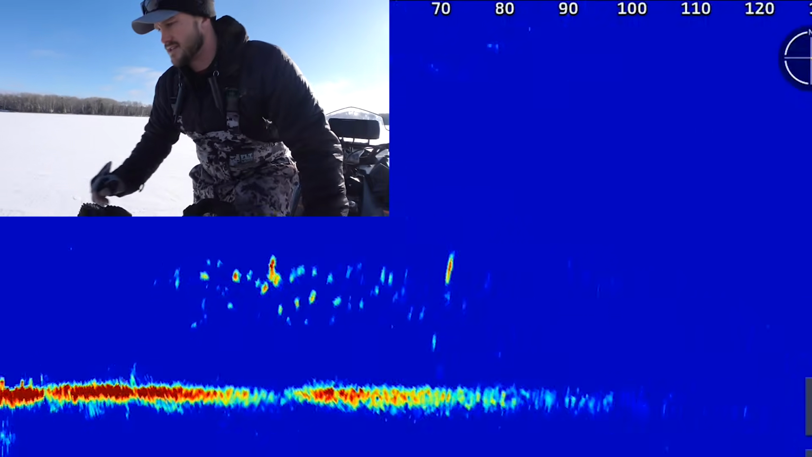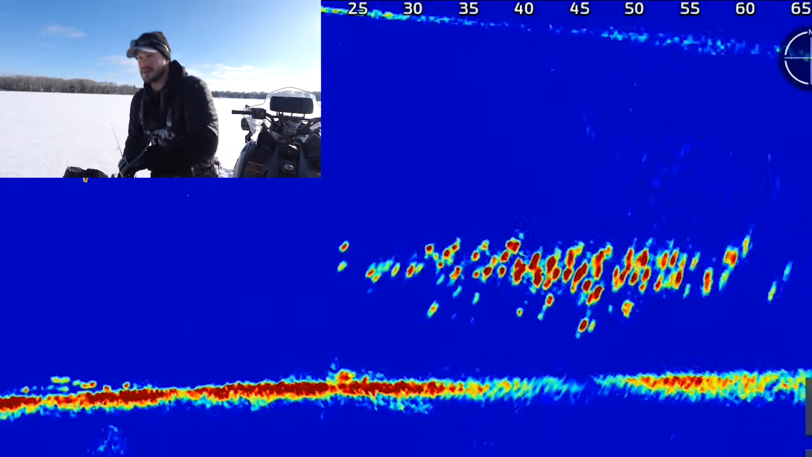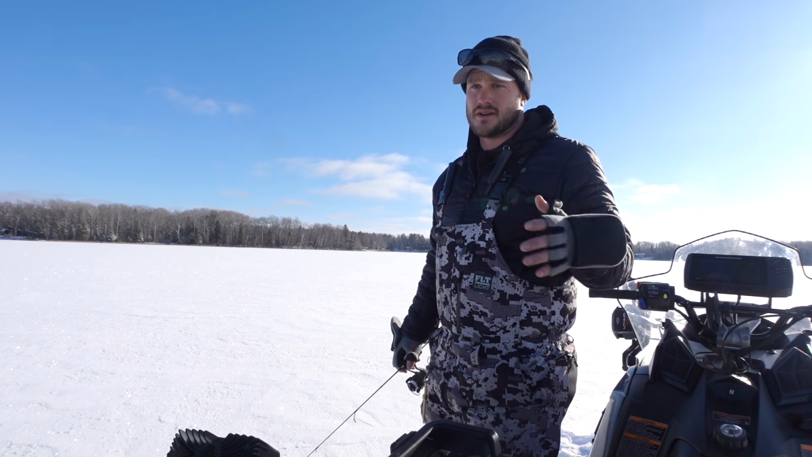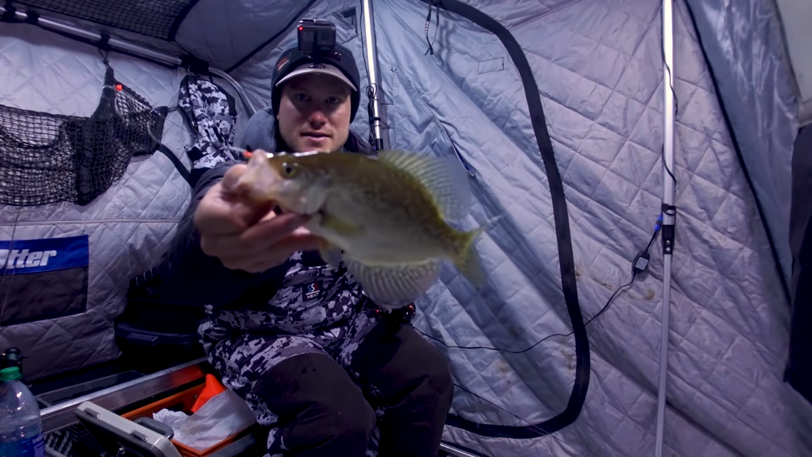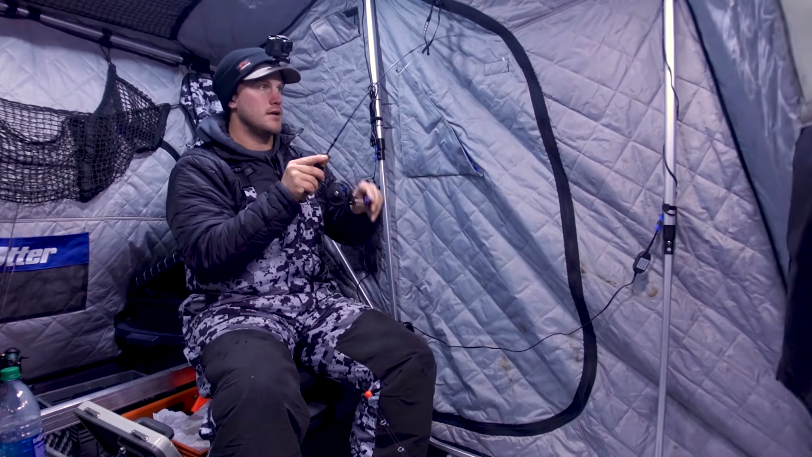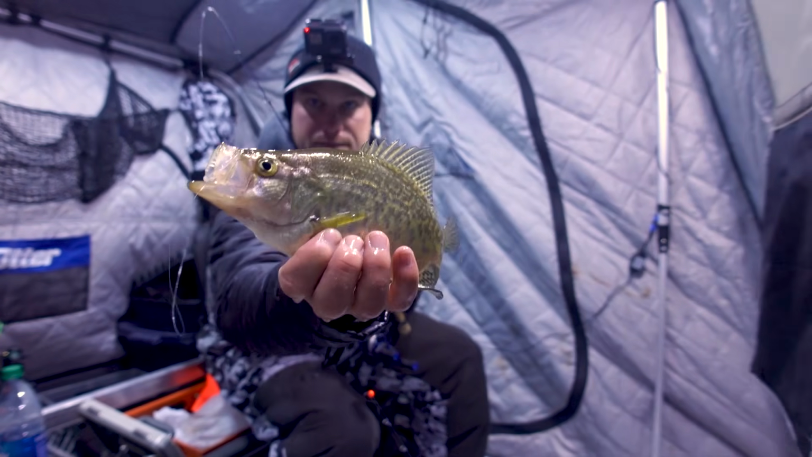You can see a group, actually they might be coming this way. Yeah, now they're scooting out a little bit further. There's a couple different rules of thumb when looking at these basin crappies. One is to drill a hole and just wait them out, because they are going to be cruising around. And honestly, when you're moving around, sometimes it'll spook them. As you get more and more snow, they spook a little bit less, but they're still going to be moving, especially during the daytime like this.